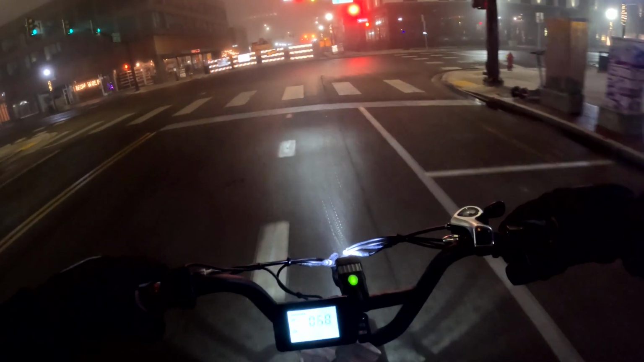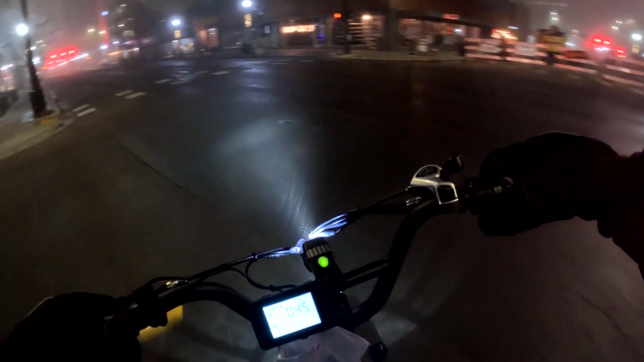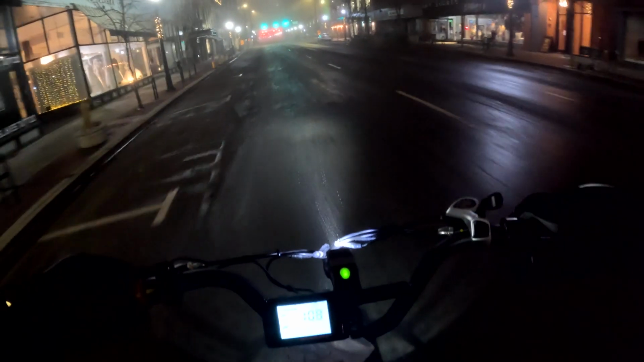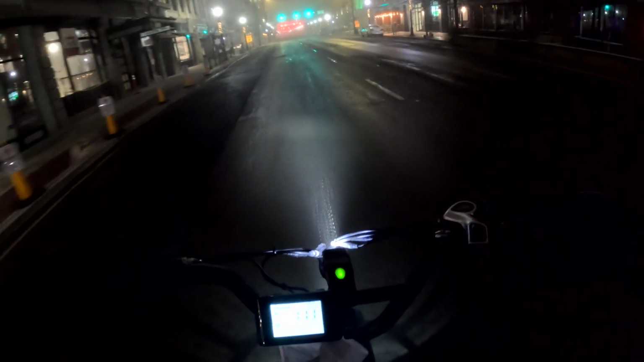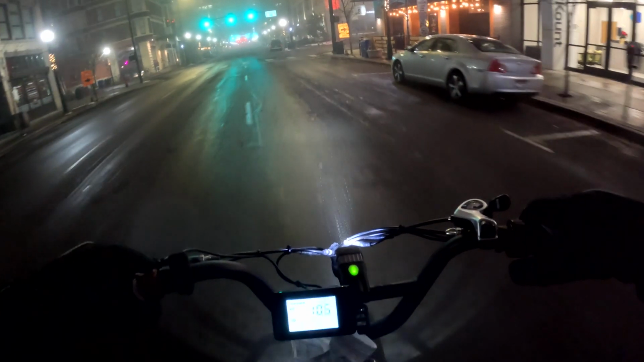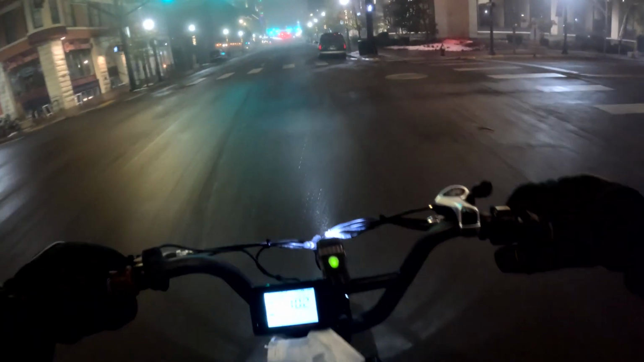Okay, we're on Main Street here. Let's see, no traffic. Oh wow, there is ice. I must be the only idiot out in this weather, in this fog.